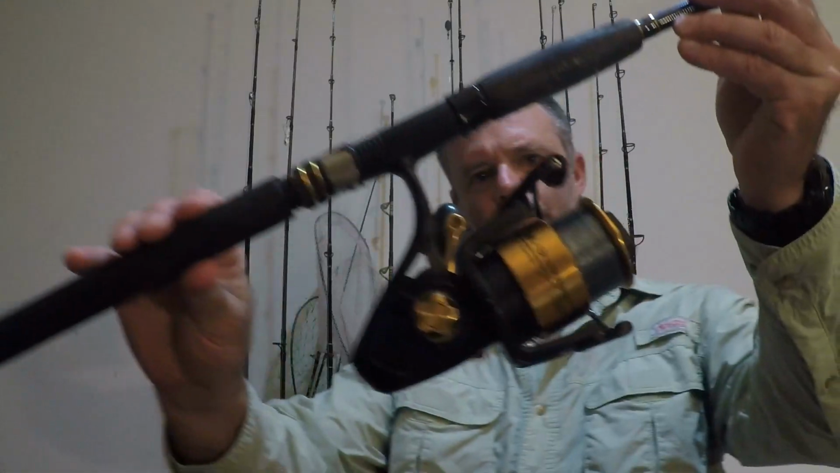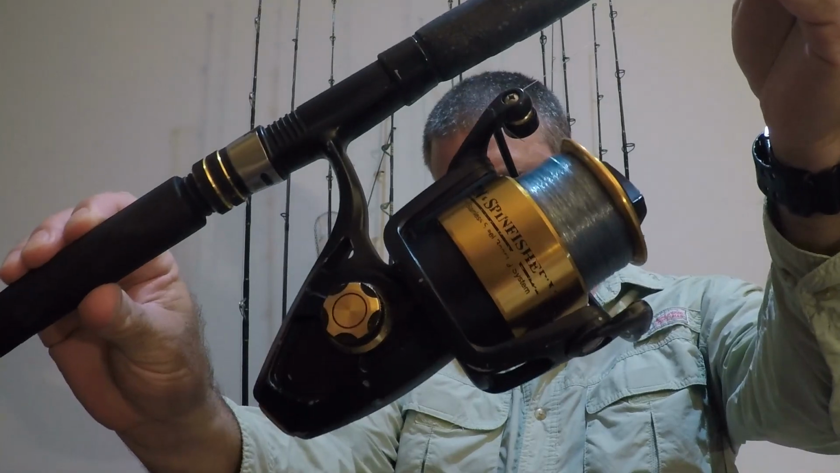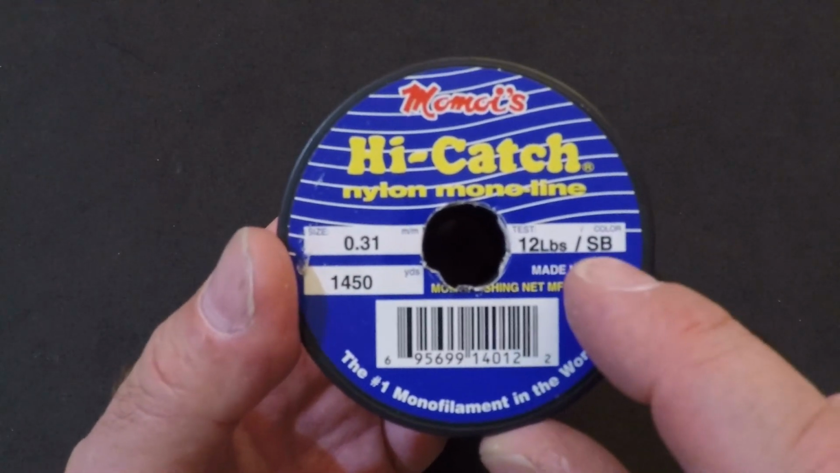Now I want to talk about the gear that I use when I am fishing wrecks. I use both spinner class and conventional reels. On the lighter side of the spinner reels, I use a Penn Spinfisher V 5500. This is spooled with 12-pound Momoy, and I use about a 7 to 8 foot leader of Seaguar Red Label 20-pound fluorocarbon. This is on a Penn Battalion rod rated 12 to 20-pound class.